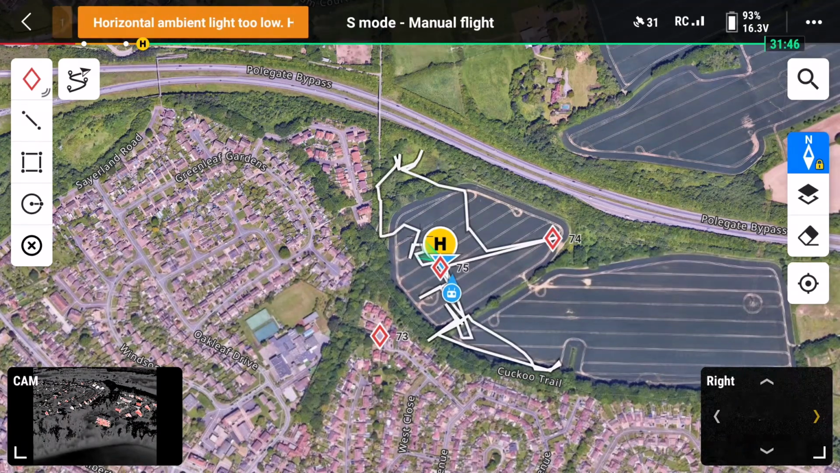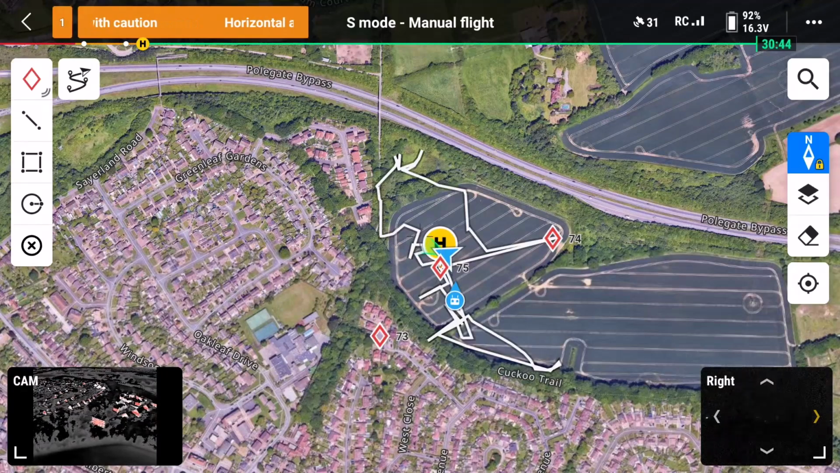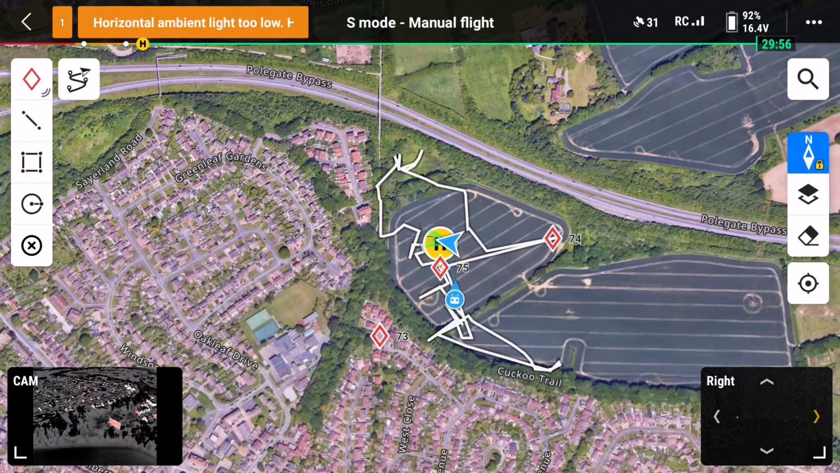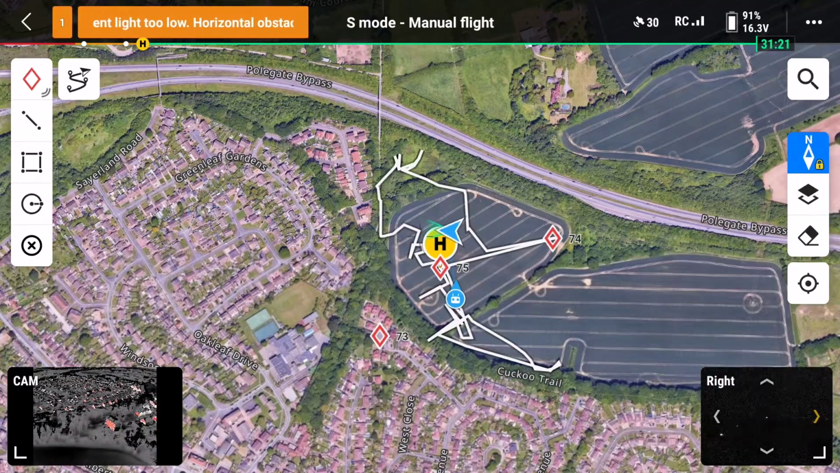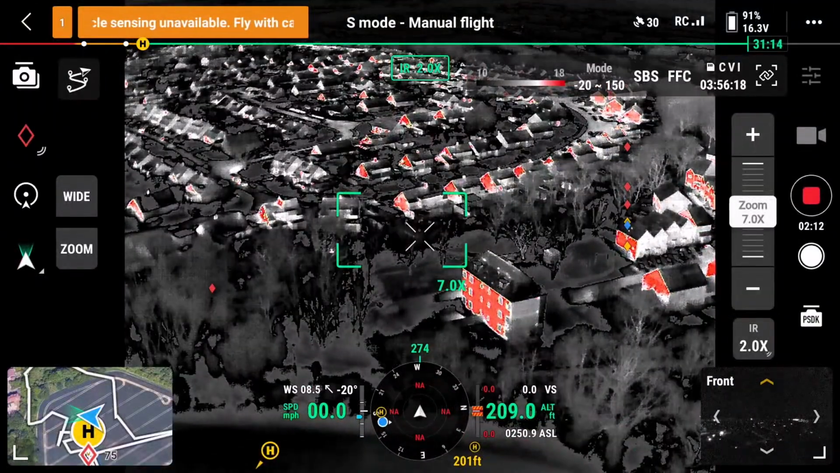I regularly switch between map and camera screen to know exactly where the drone is relative to the search area and the controller. I always have strobes on to assist visual line of sight, and a spotter if possible. So you can see the drone, that's the blue arrow. So we're moving the drone towards that route there.